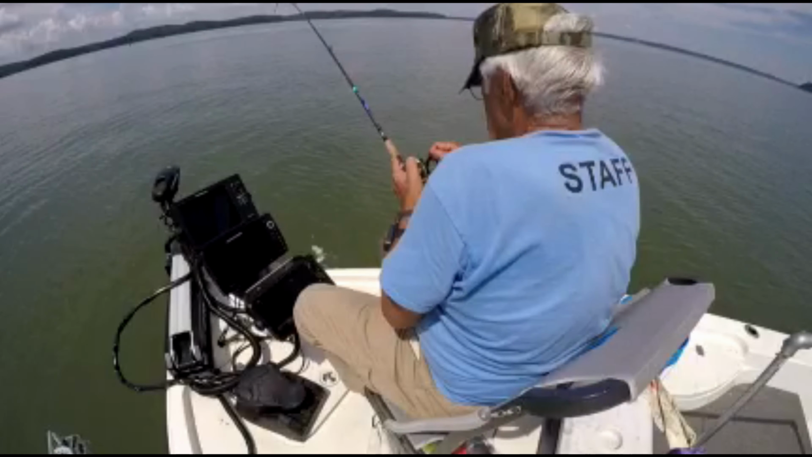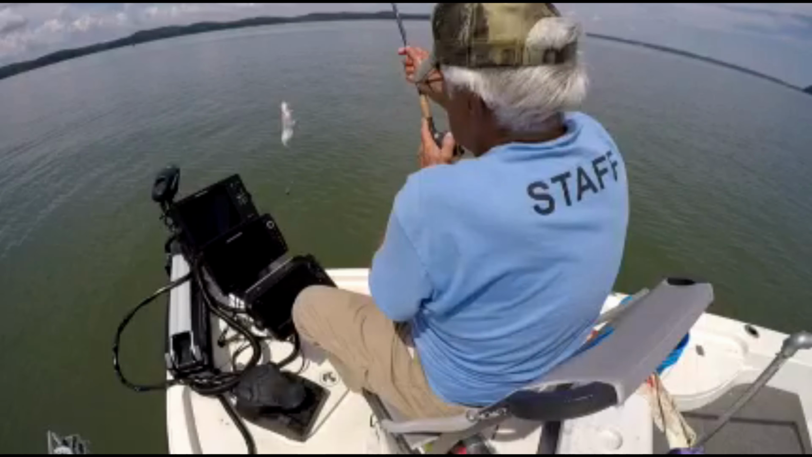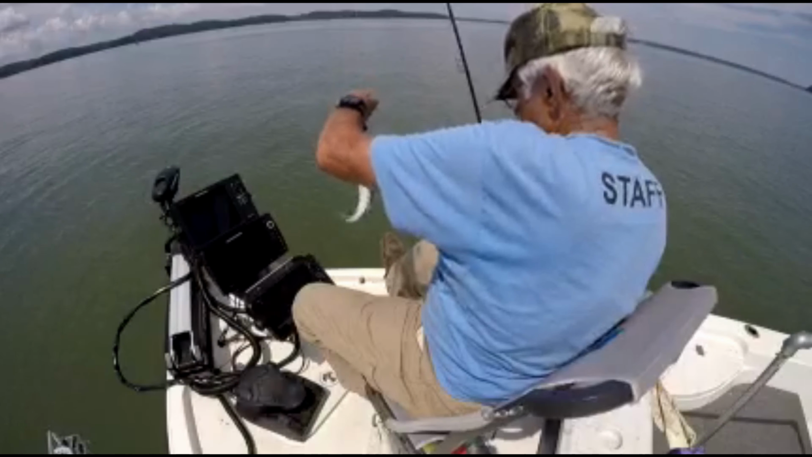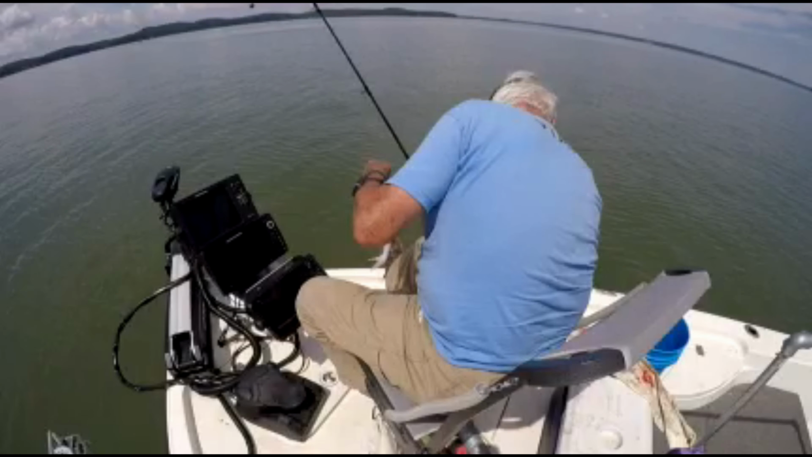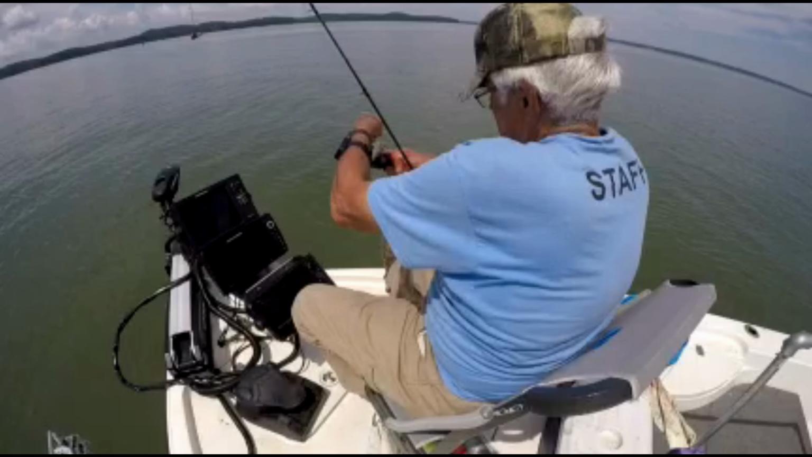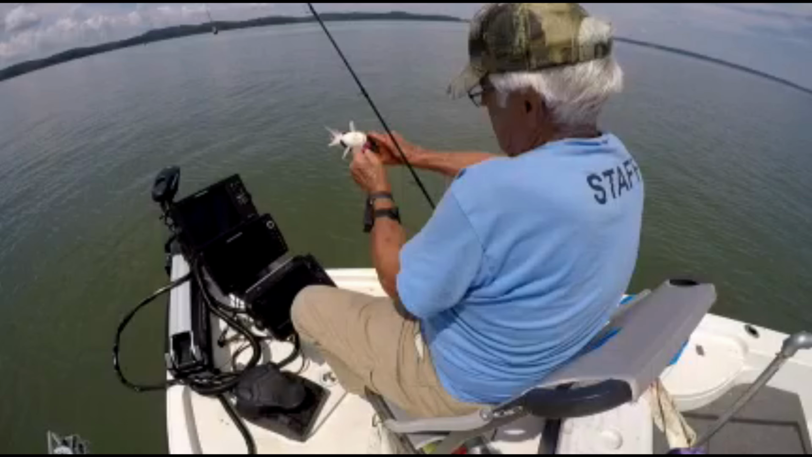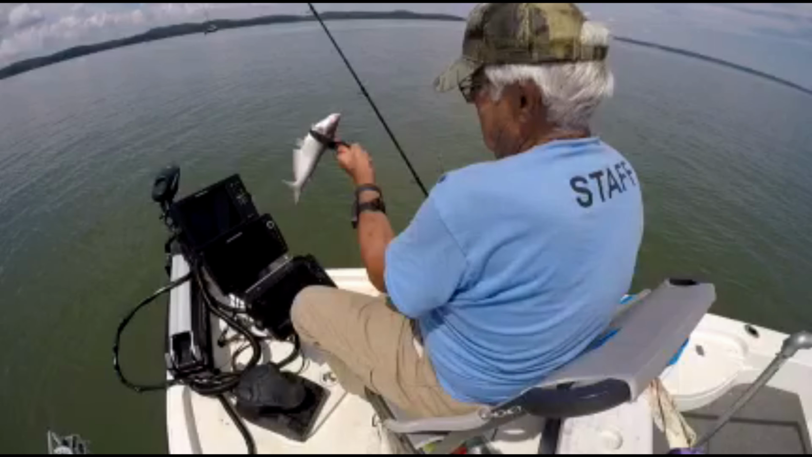When there is no current, it's tough. It's really, really tough to sometimes catch numbers. But when that current's running, it's a totally different game. And it seems like every time you drop it down there in front of one, he'll bite it. Not every time, but that current most definitely influences a bite, at least here on Kentucky Lake.